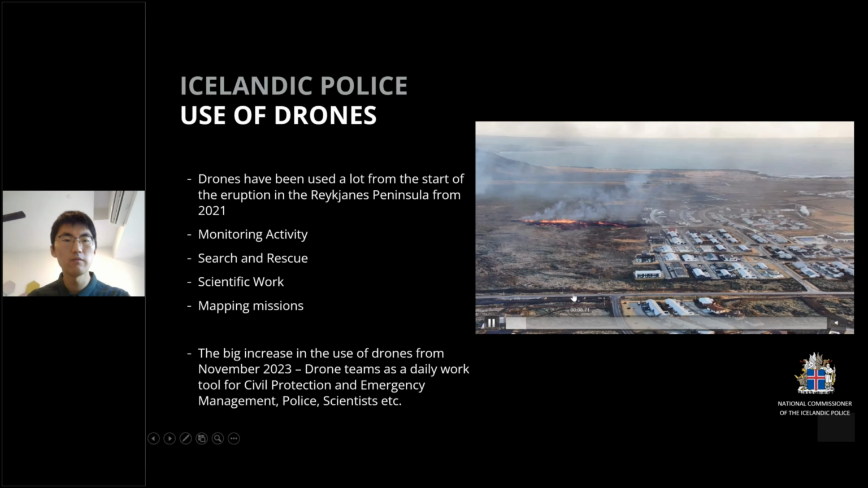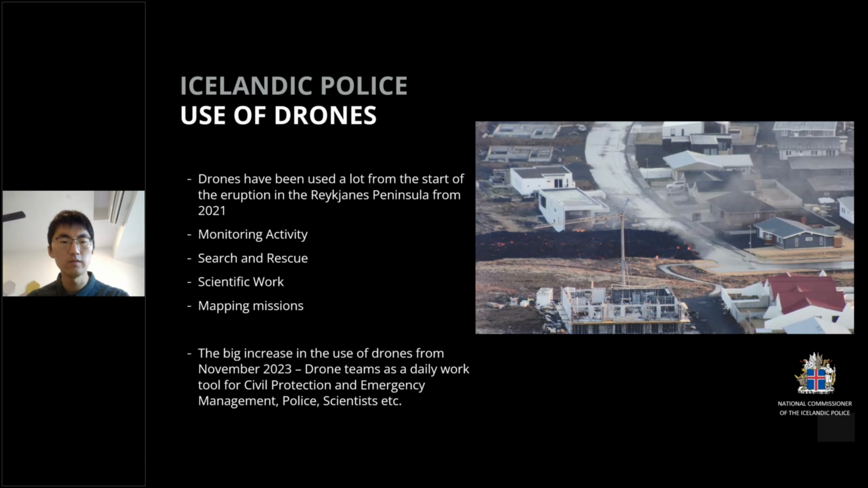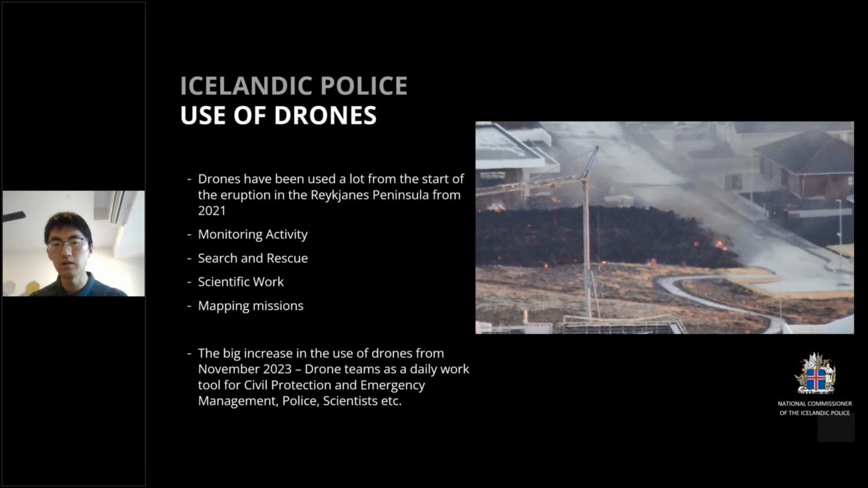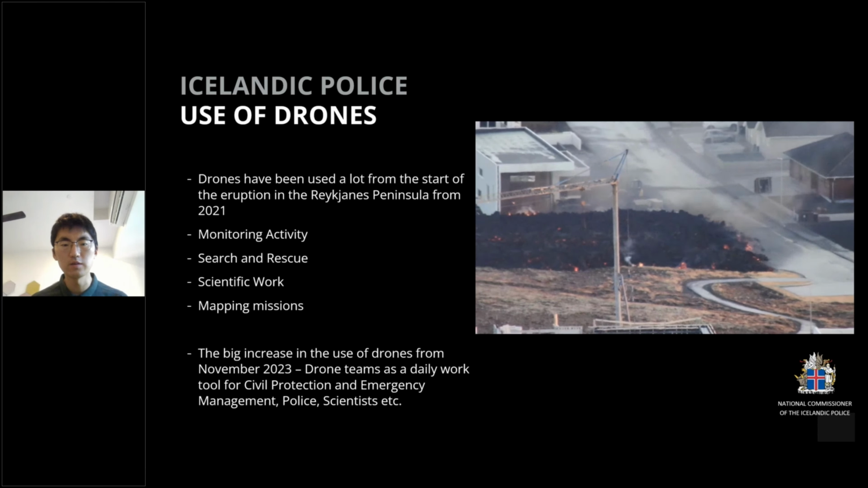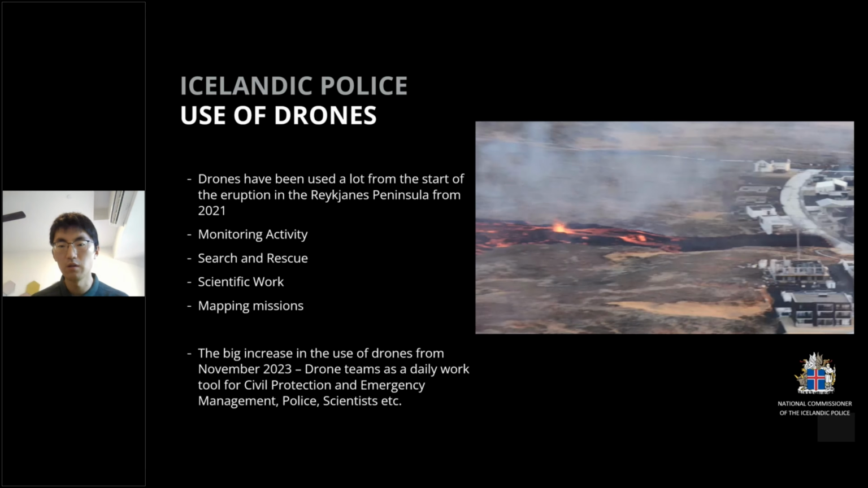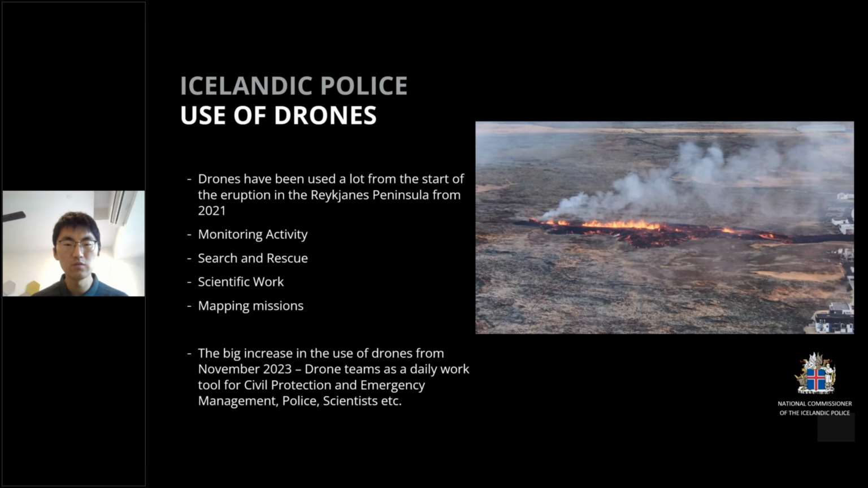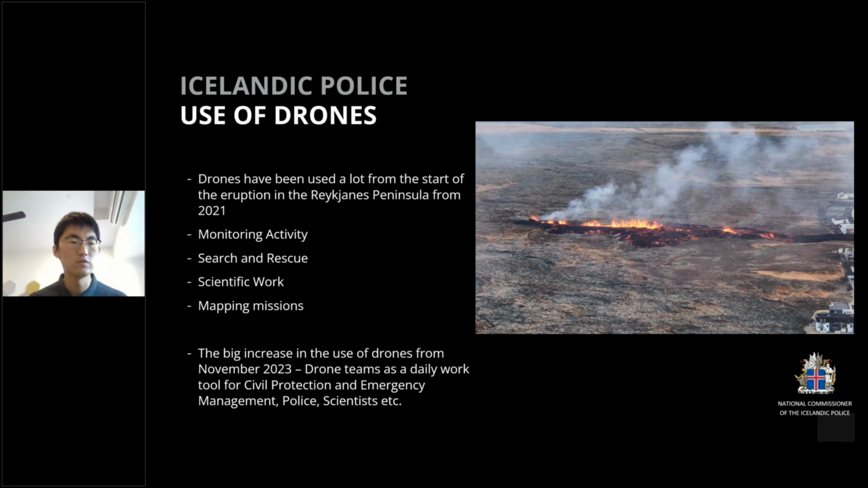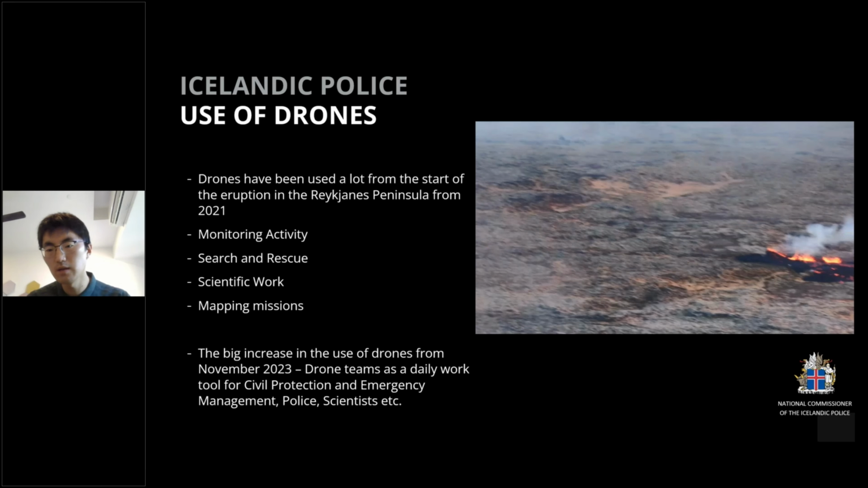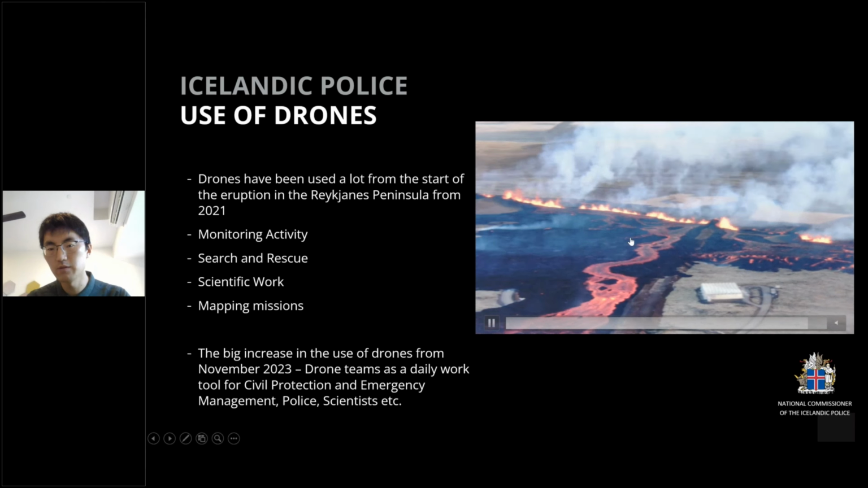So if we look at the video, the use of the drone in the Iceland place has been since 2016, which is almost 8 years ago, and it has been scaled nationwide. Maybe at the beginning, just 1 or 2 pilots or place officers tried to use the drone, and after that they did a lot of adoption, like using the drone for monitoring activities and then search and rescue, and more typically this is for the volcano and the monitoring after the eruption.